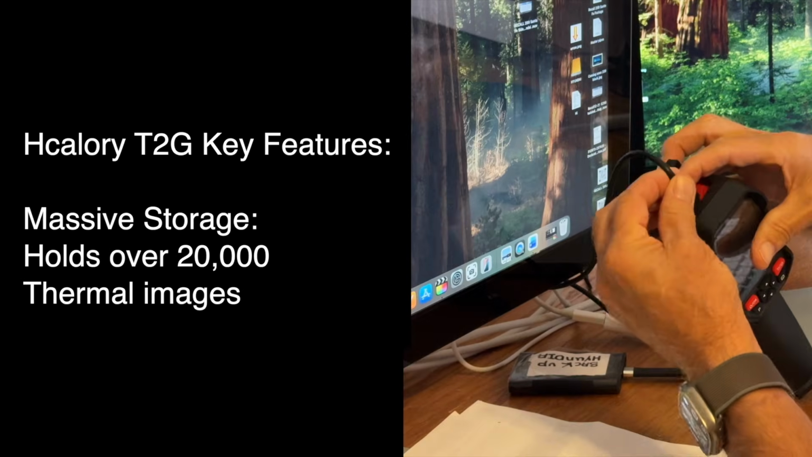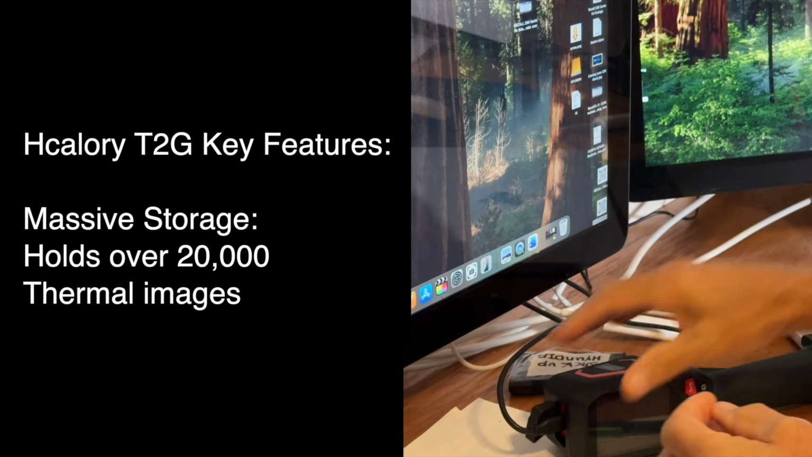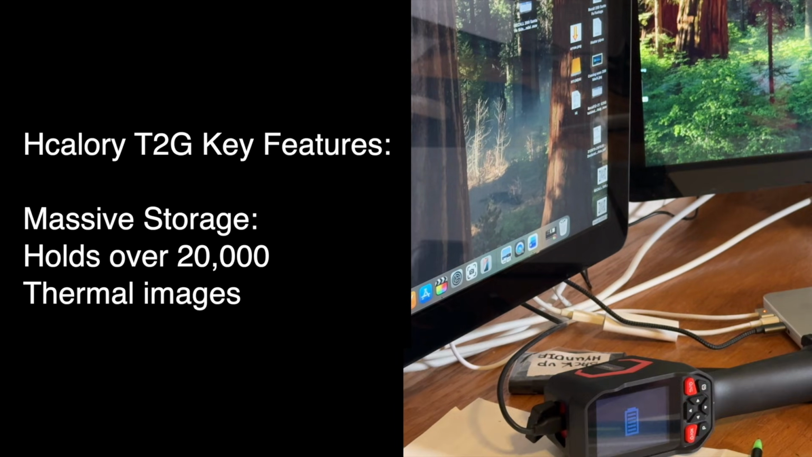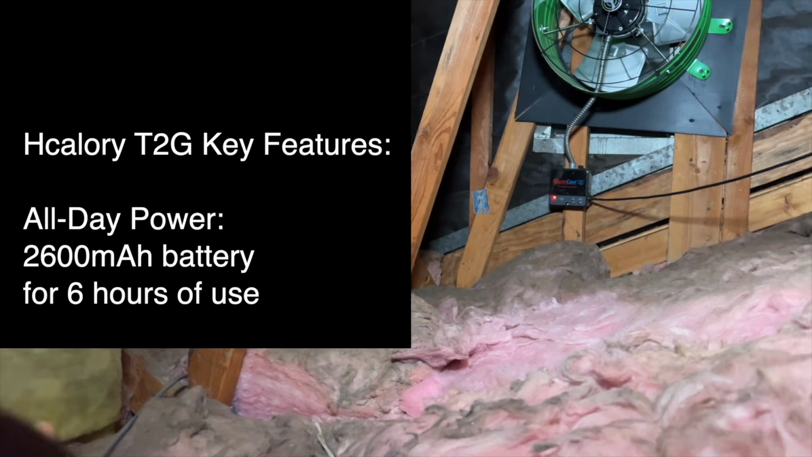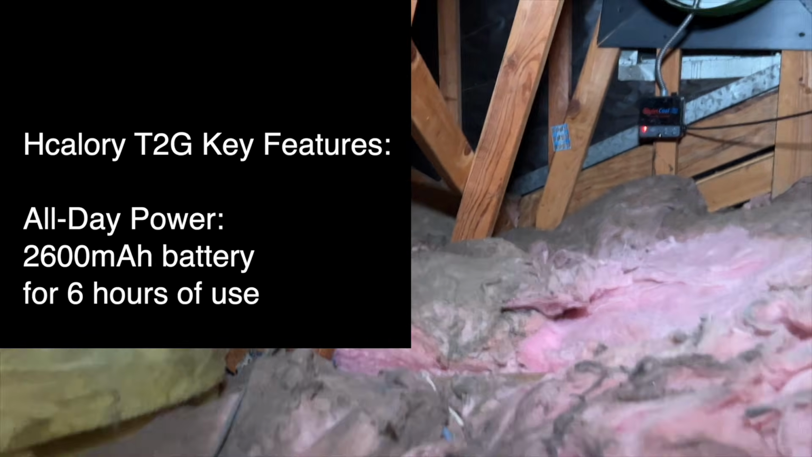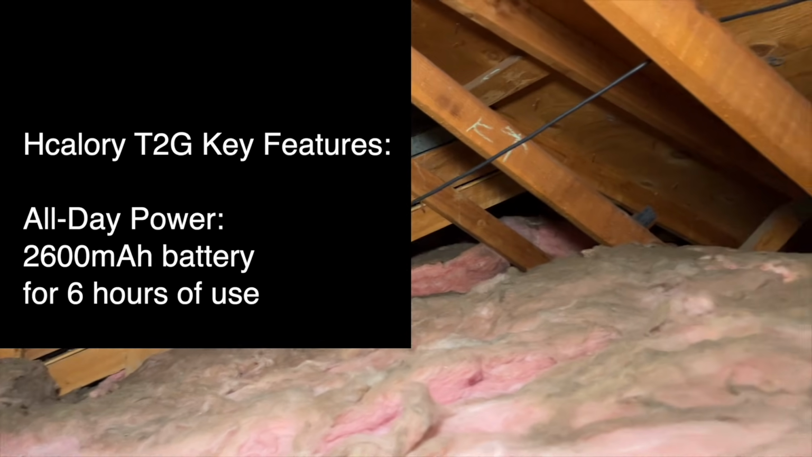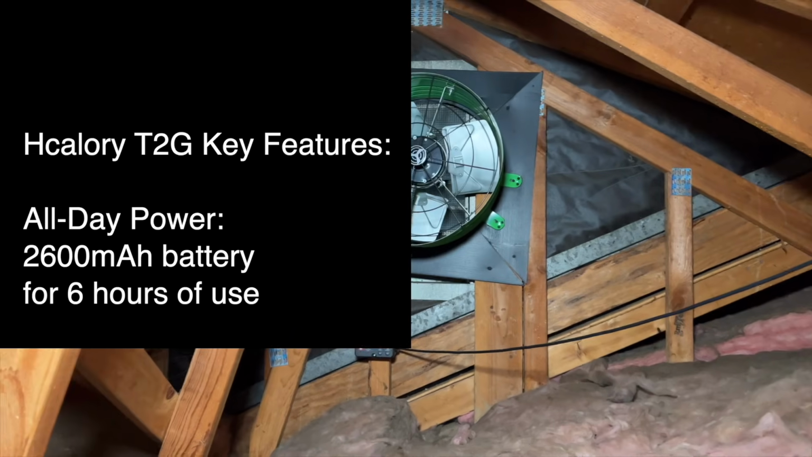You also got a huge onboard memory that stores over 20,000 thermal images. That allows you to do an entire project from start to finish without ever having to worry about hitting a space limit or stopping to upload files. It's packed with a 2600 milliamp rechargeable battery that gives you about 6 hours continuous runtime, which is more than enough to cover a full day of inspection on a single charge.